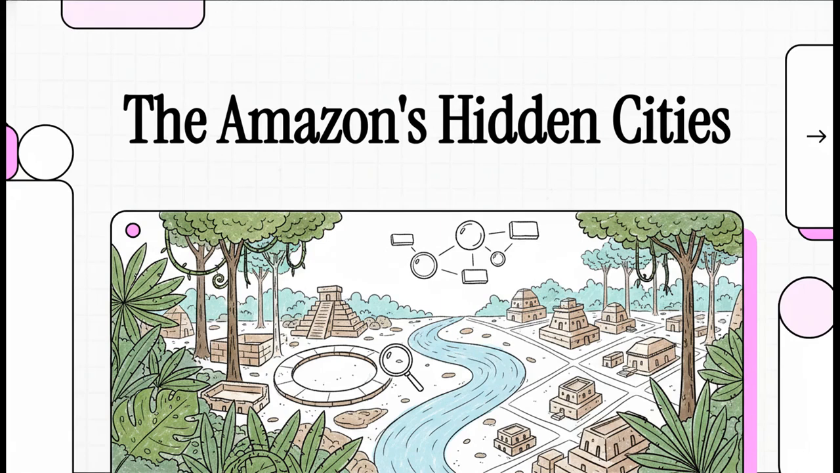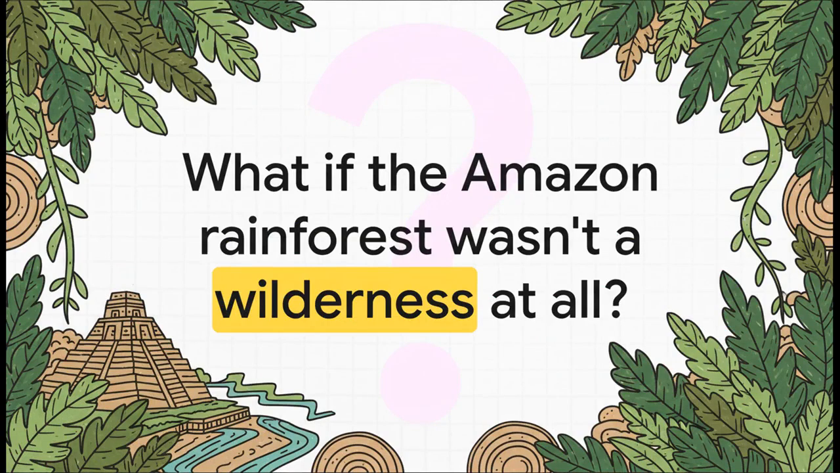For the longest time, when we picture the Amazon, we thought of the ultimate wilderness, a vast, untouched jungle. But it turns out, new discoveries are forcing us to completely rethink that picture, revealing a story that was hidden right under the canopy. So what if, hidden beneath all those trees, lay the ruins of a sprawling, ancient civilization? I'm talking a whole world of cities, pyramids, and canals, all just lost to time for centuries.